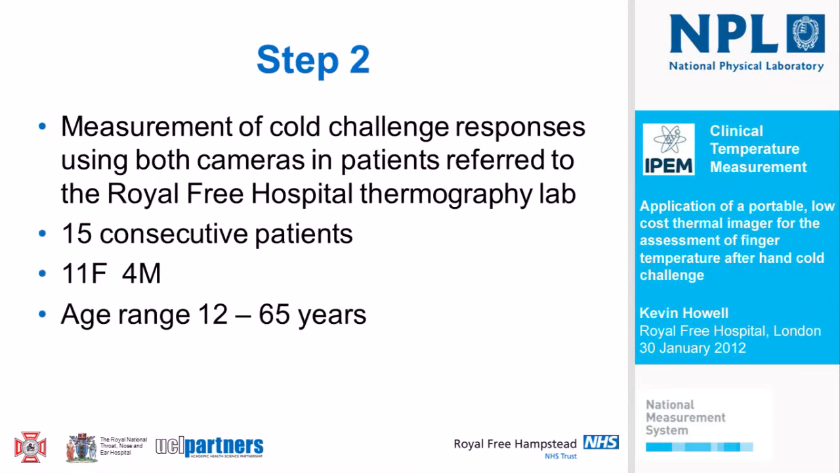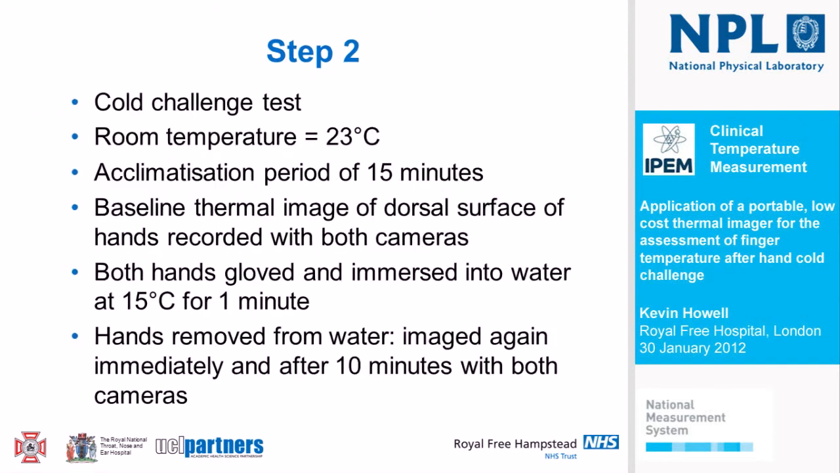So moving on to step 2, I then made some measurements of cold challenge responses using both cameras in our patients referred to the Royal Free Thermography Lab. These were 15 consecutive patients who came in January, early this month. 11 of those were female and 4 male, and because patients come in a wide variety of clinical contexts, we had a very large age range. 1 or 2 were paediatric, age range 12 to 65 years. Some were cold, some warm.